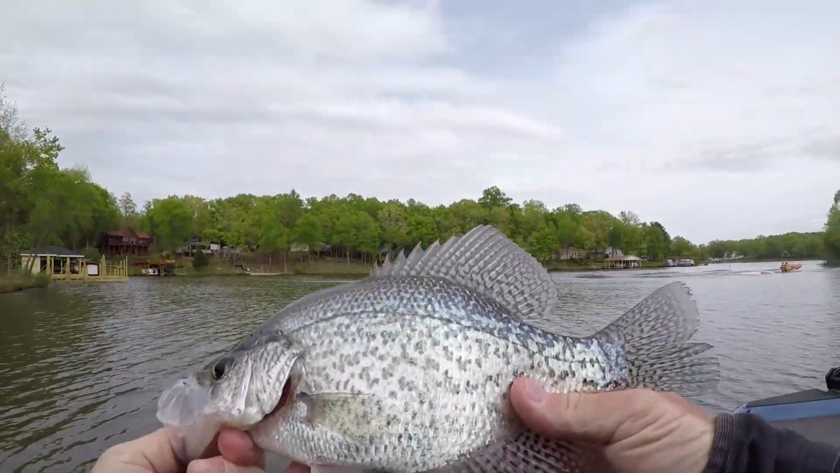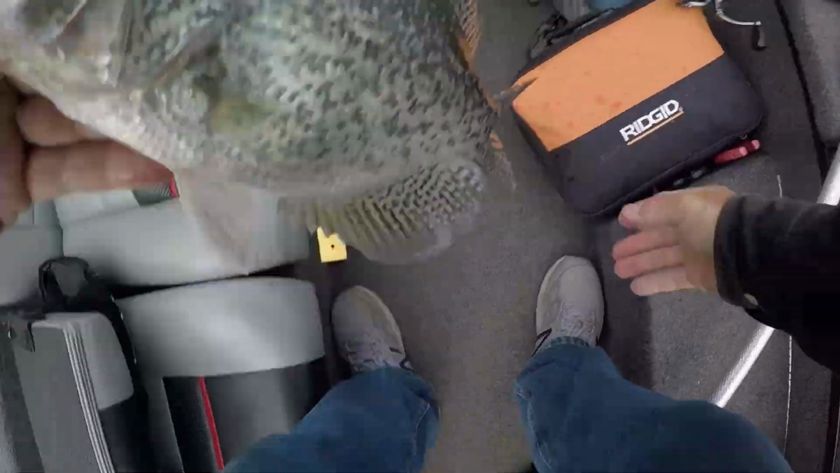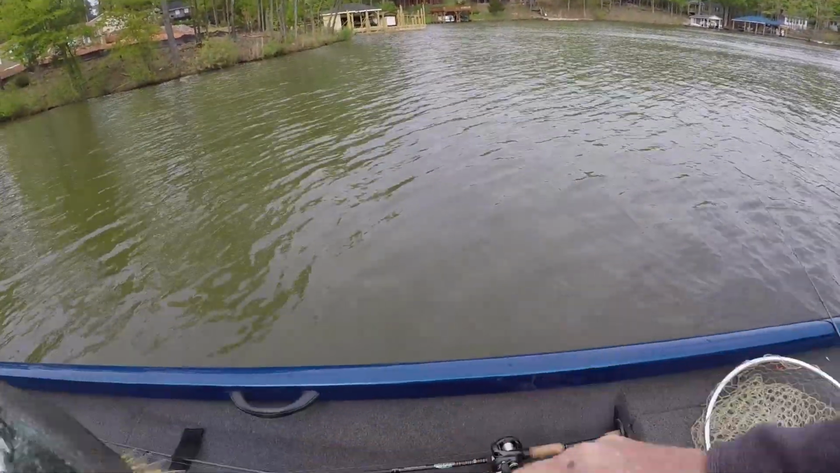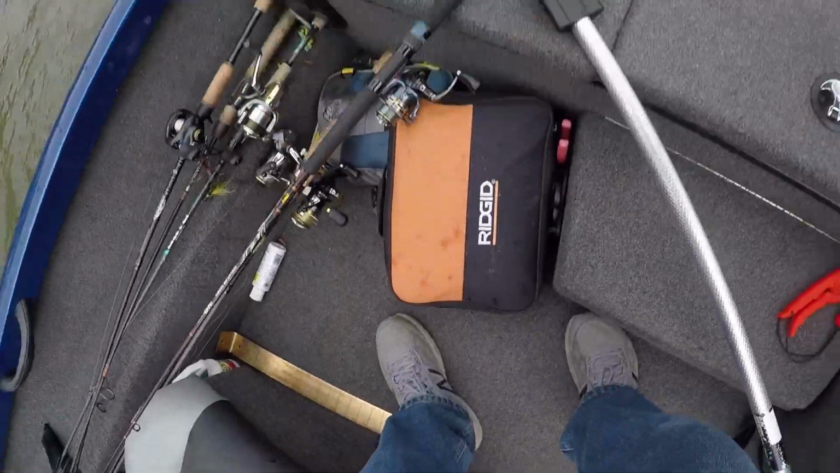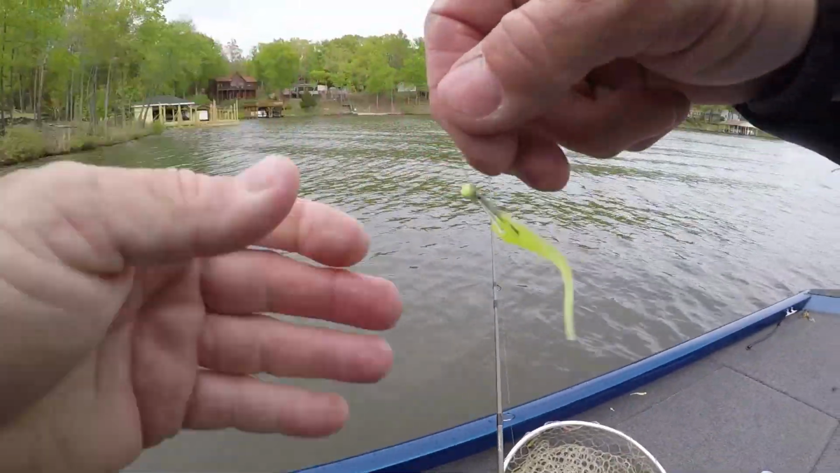There you go. That's a nice crappie there. He's fat too. He's no monster, but he's a nice one. Let's see what he is real fast. I'm gonna guess he's probably pushing 12. He's 12 on the nose, guys. He's a 12-inch crappie. 12 and a 16th actually, but it would have said he's 12.